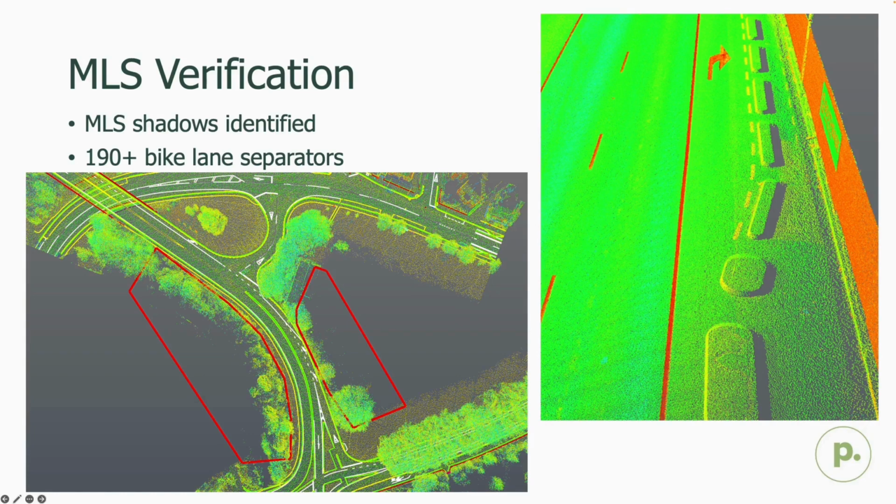The other areas that also had shadows were due to vegetation and canopies and steeper banks falling away from the road edge, which can be seen on the image on the left. So those areas highlighted in red.